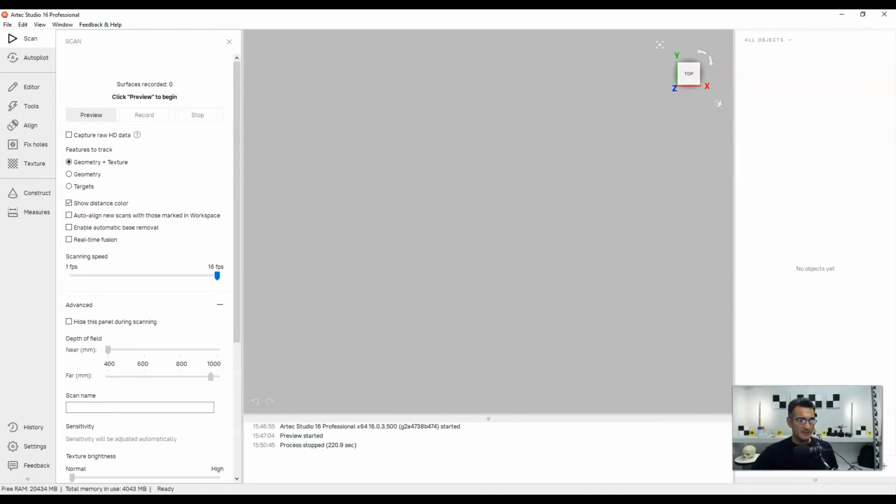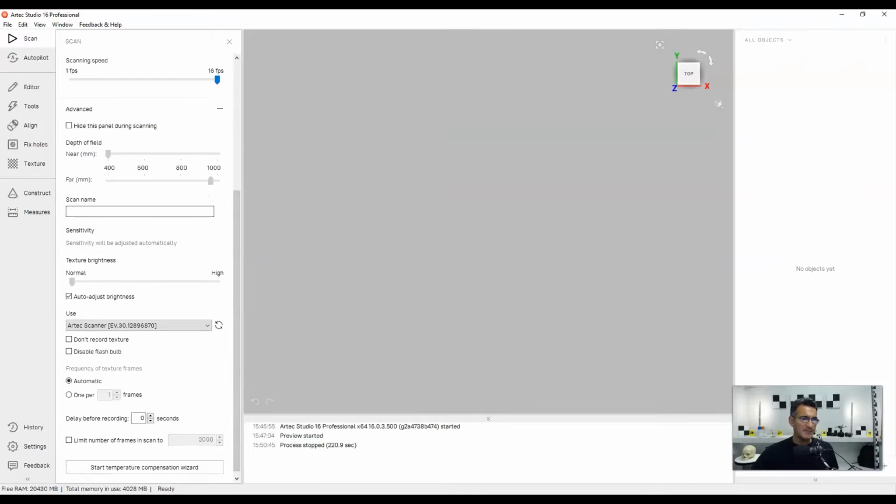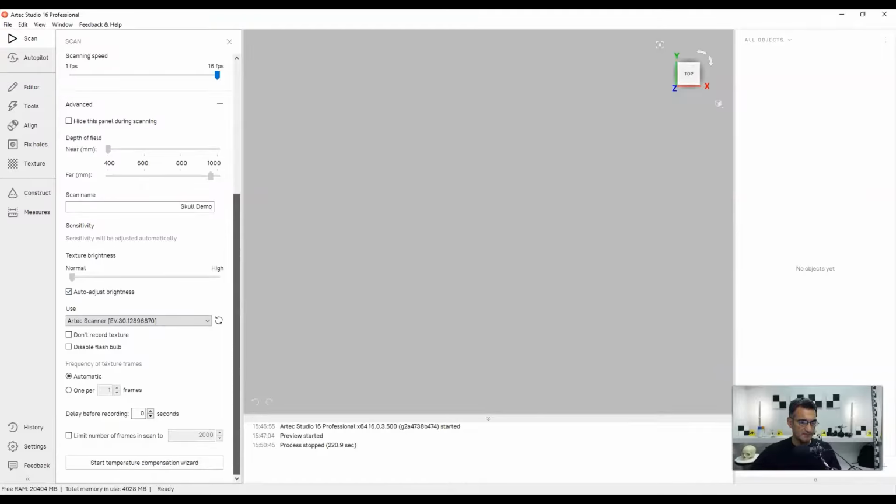Now in the advanced settings down here, I'm just going to go down. It says my depth of field. Well, I'm going to keep the maximum depth of field, but over here I'm going to call this skull demo, okay, just to name my scans. And then it's got the texture brightness. So I'll use the auto right now, but I've often found that if you uncheck this and you use the slider, you can often get slightly brighter textures, or you can make it to your liking, okay? But for today, I'll just use the auto and we'll see what that gives us.